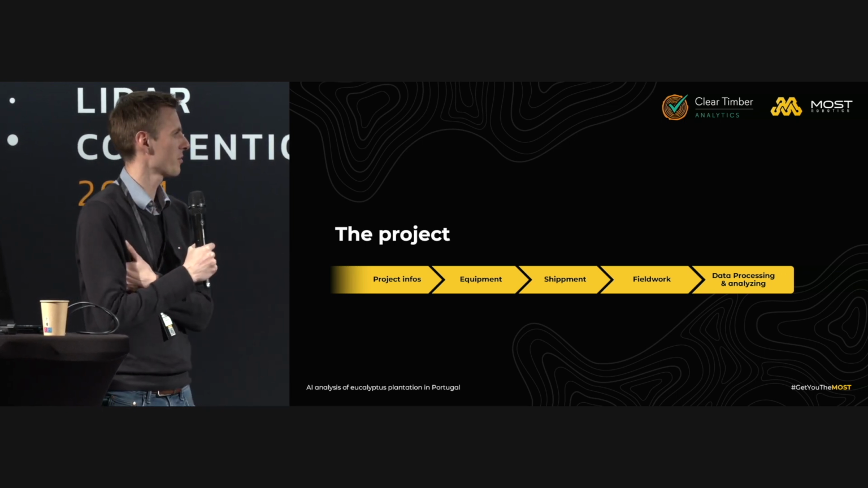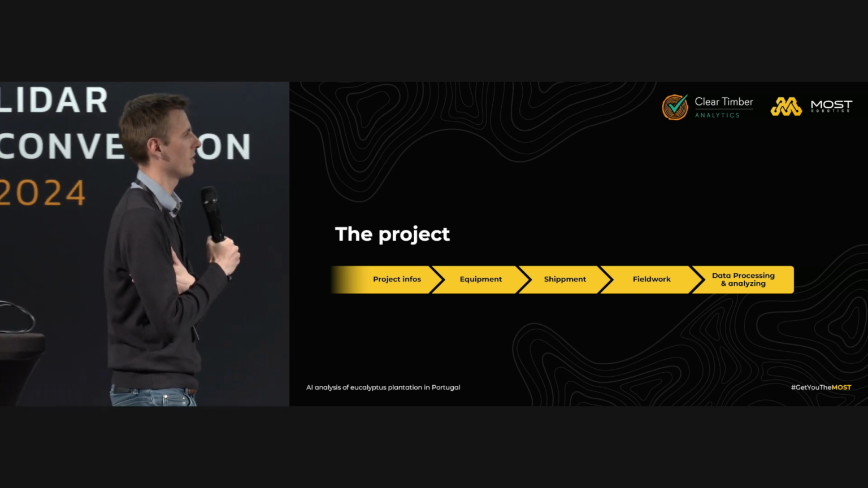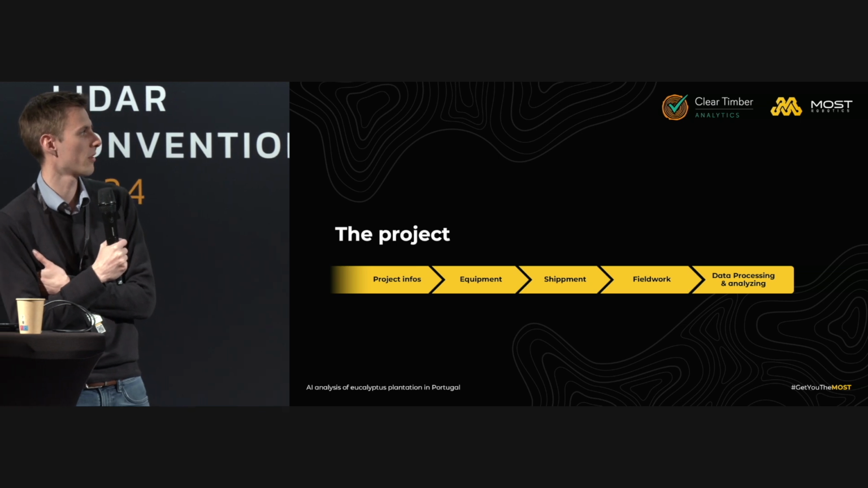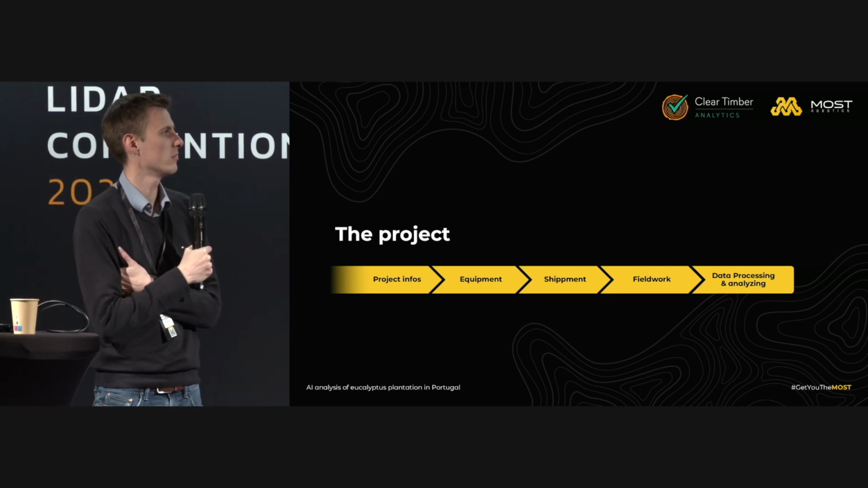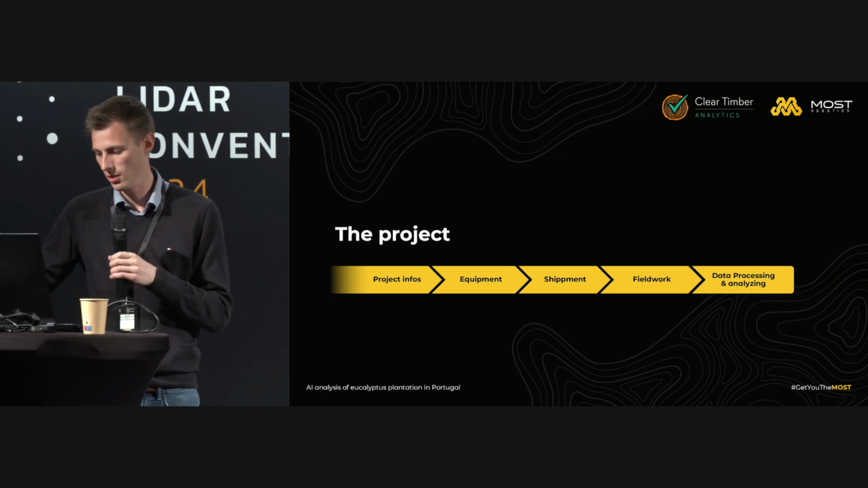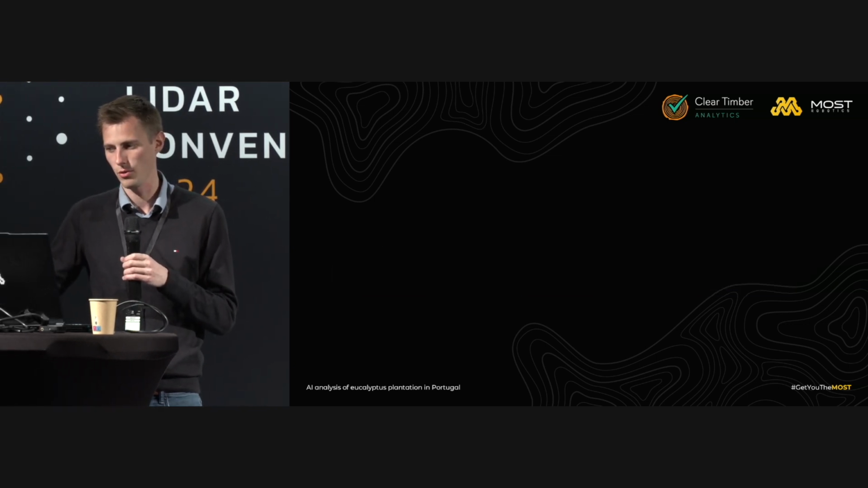So first we got the project infos, we started collecting the right equipment for it, then we did the shipment, the field work and the data processing. So this is a fast comparison of the workflow.